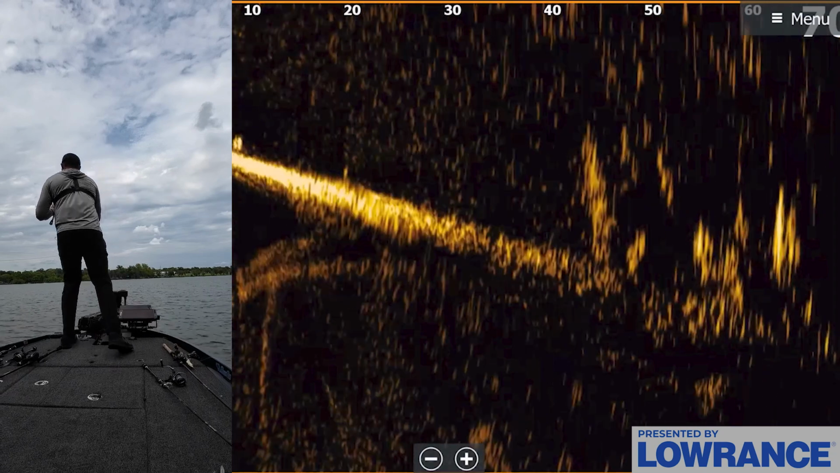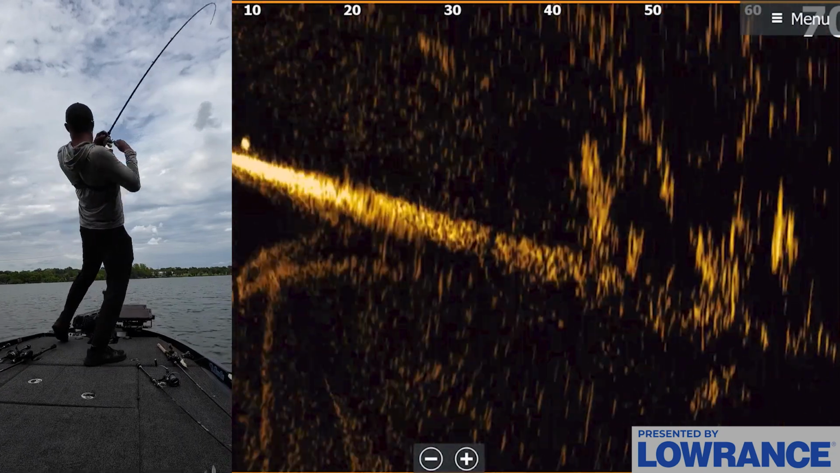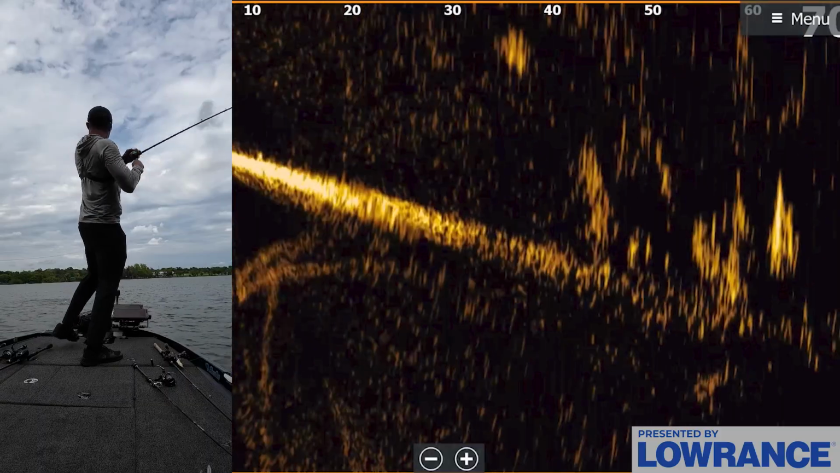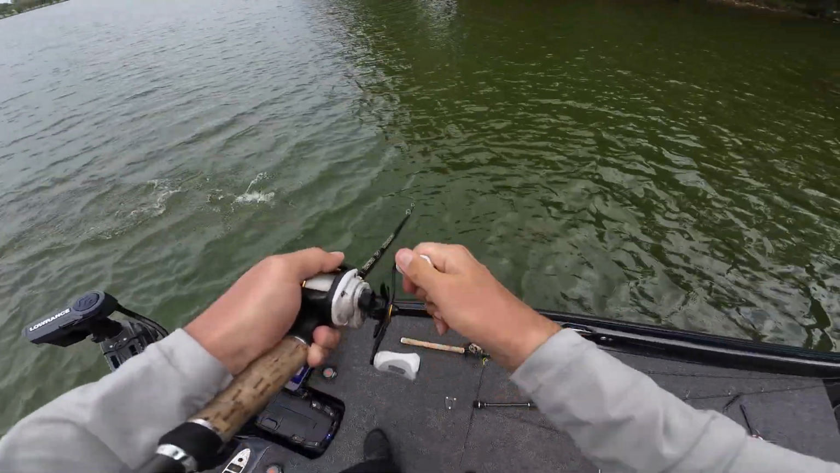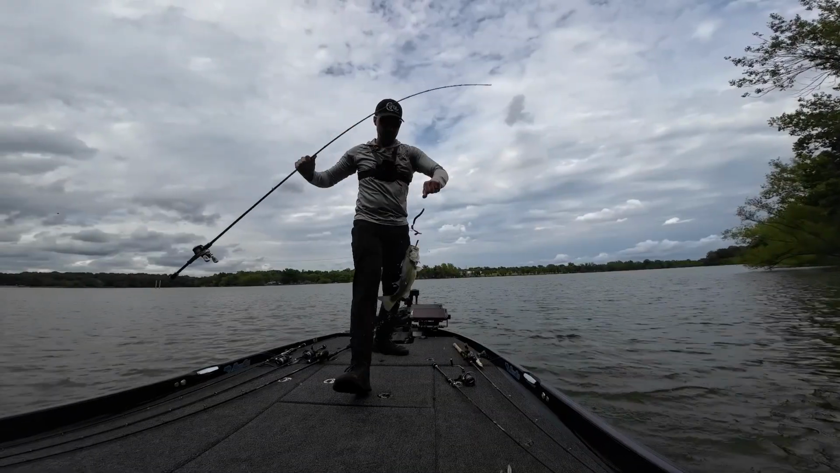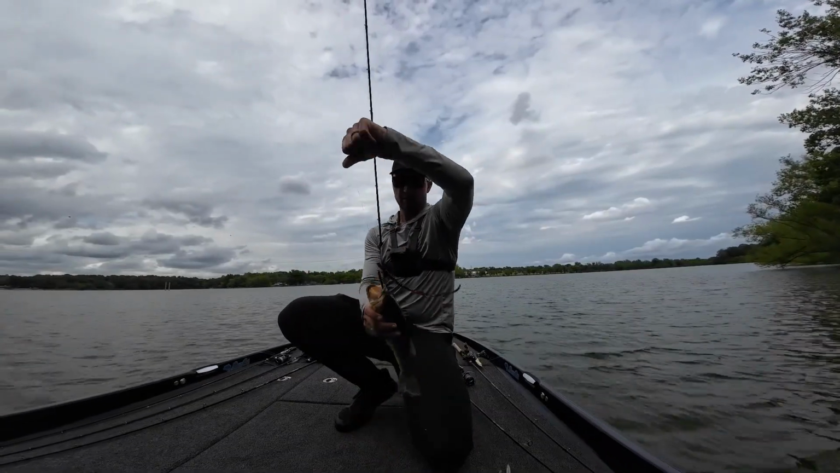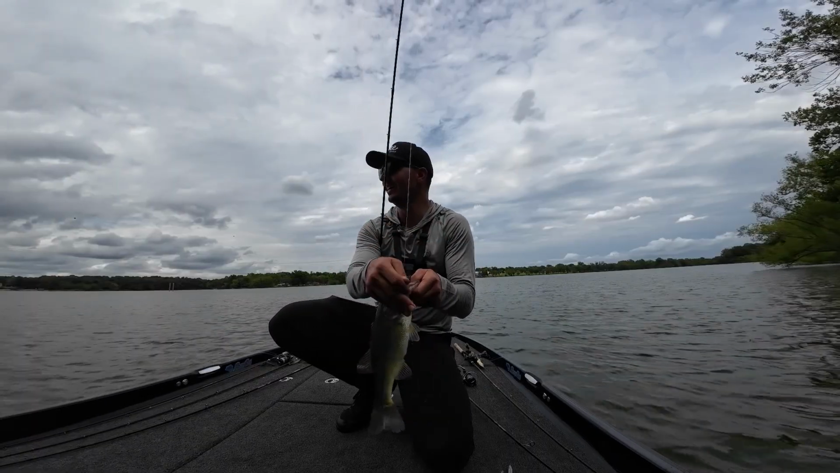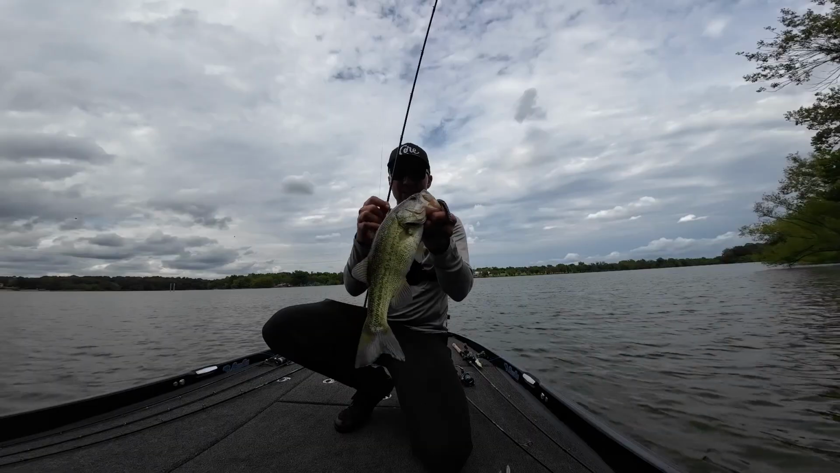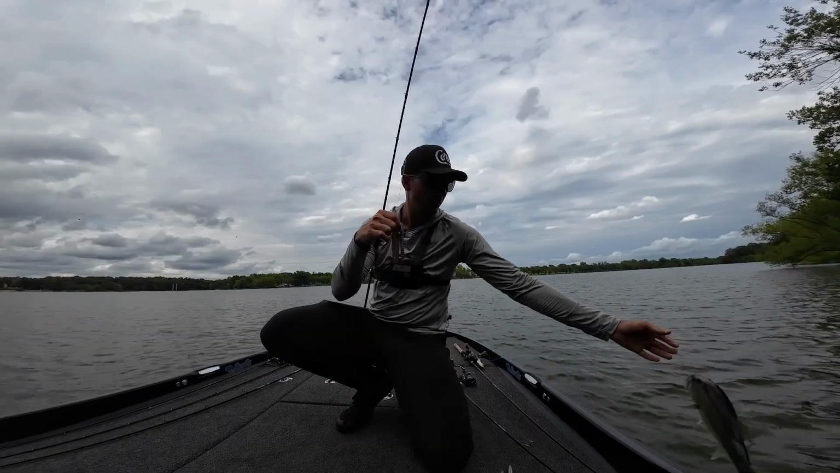Here's one. Got him. There we go. It was like, hold it, fish. I had to let that fish swim and swim and swim with it. We got one right here on the old B2 worm and the Ozark rig. Nice fish. Just crazy how long I had to let that fish swim and swim and swim with that worm.